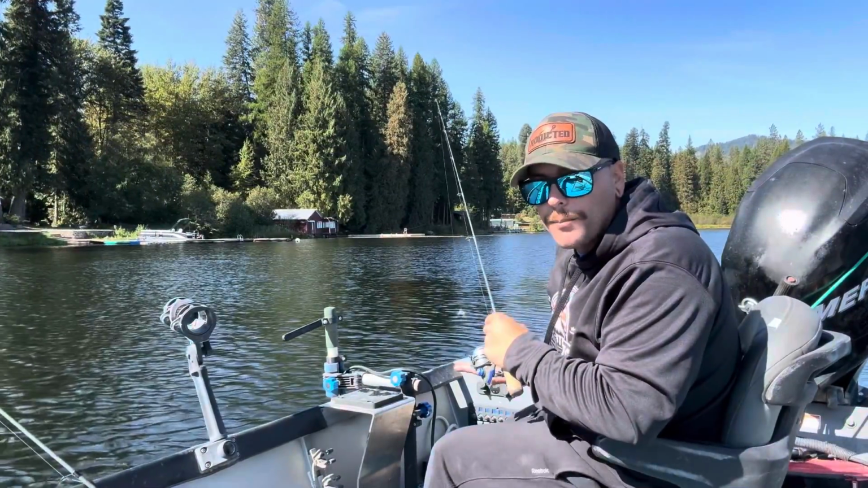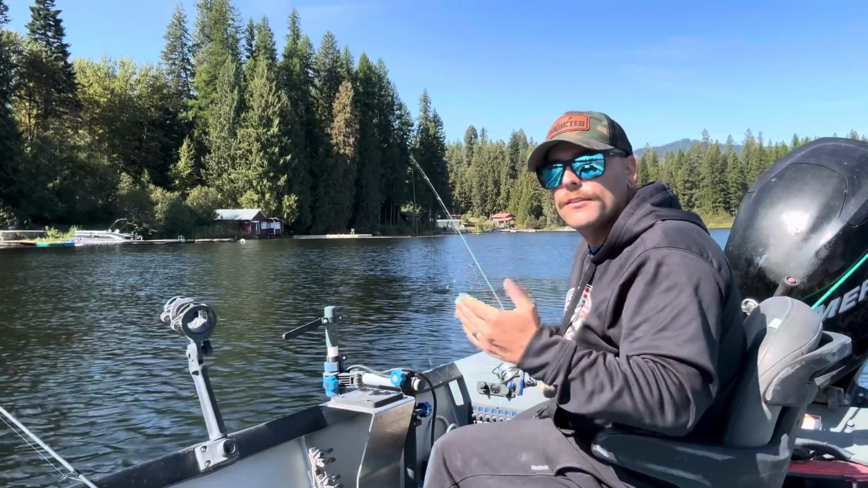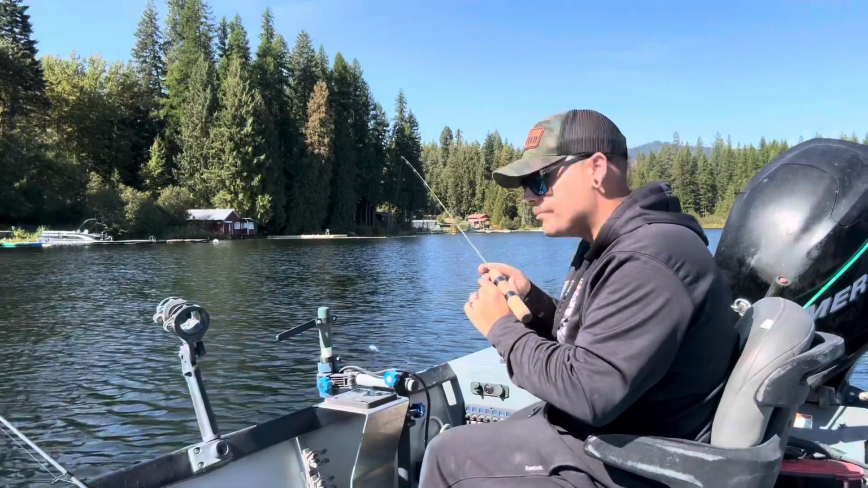Okay, so now I'm right back up on the school again. Just bump forward 40 feet, set on spot lock. Constant wind coming at me right now. Granted, it'll change, but you don't know.